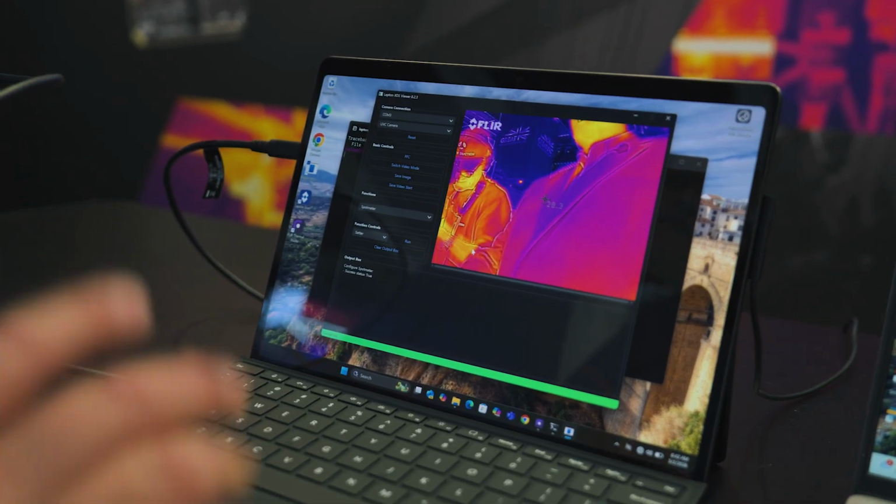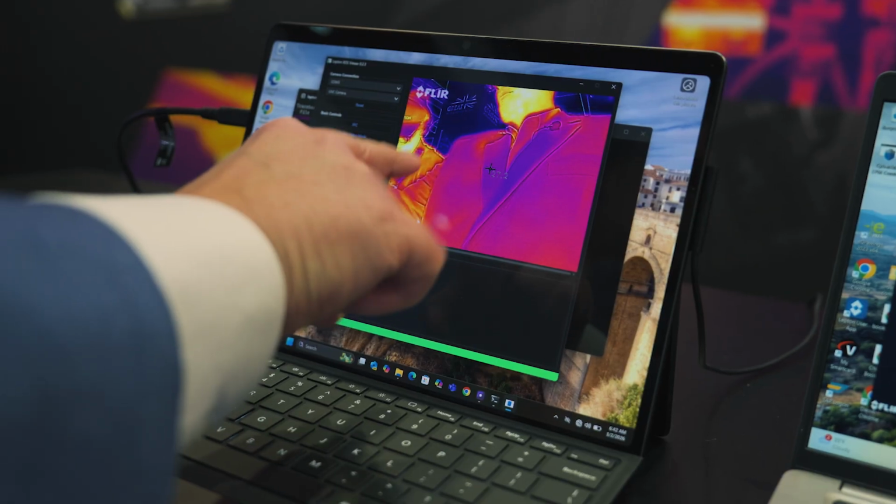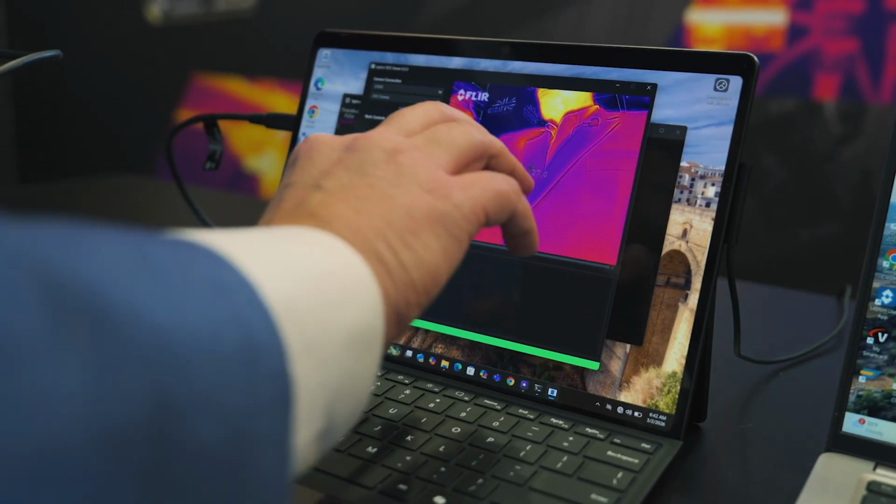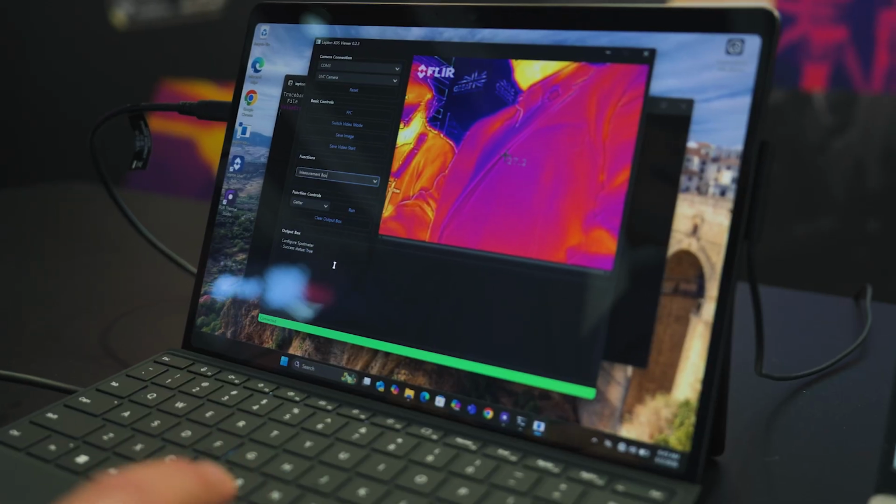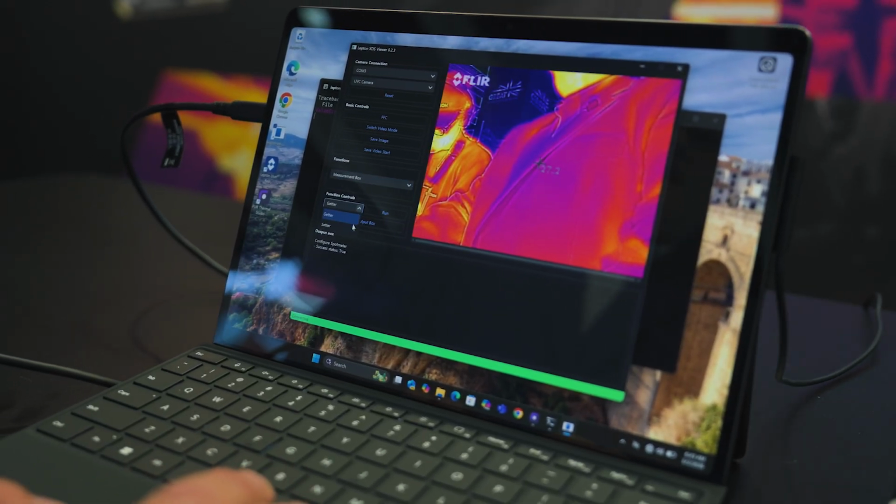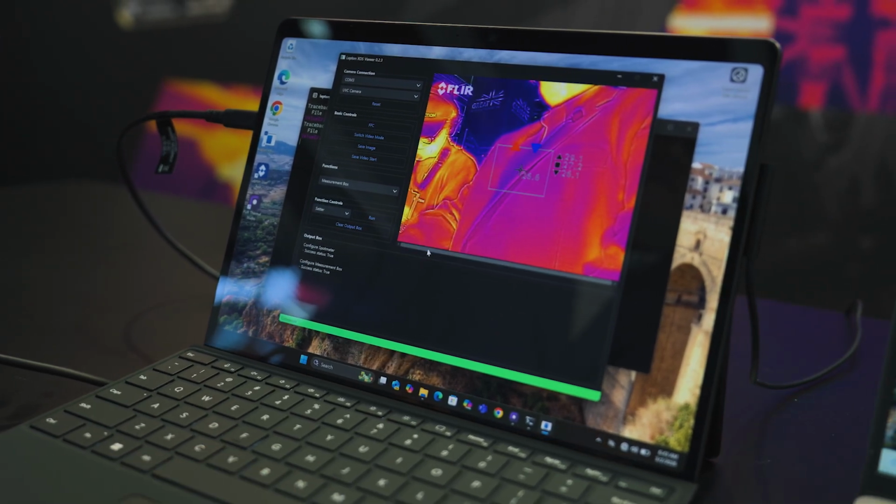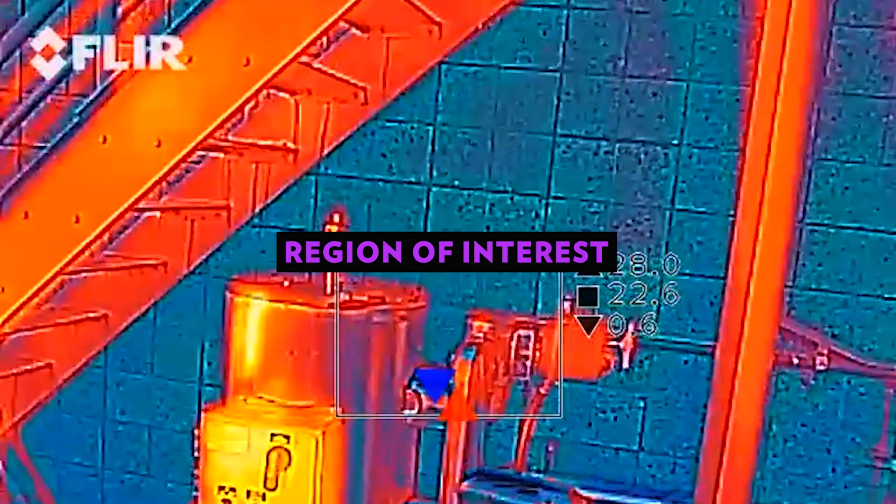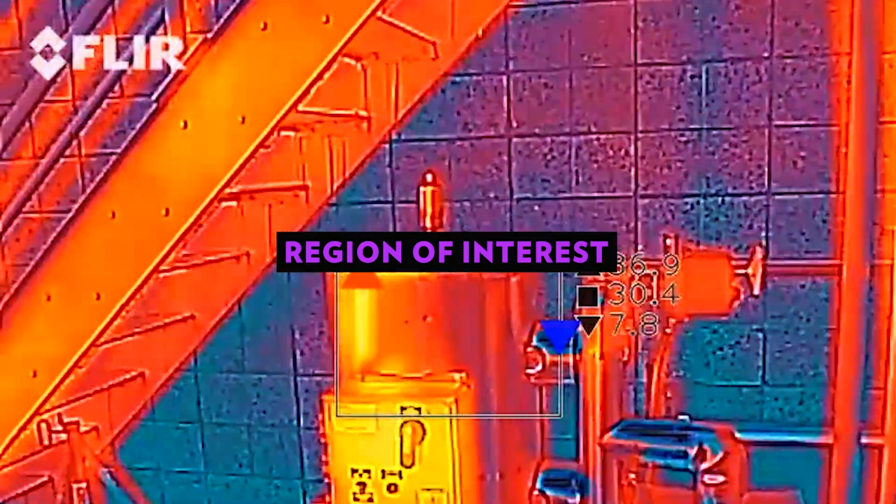You can also tell, just based on looking at this image, you can actually see the MSX alignment going on along with the upsampling of the thermal image, and you get a beautiful thermal image out of it. You can do spot meters. You're going to be able to do things like region of interest, what we call a measurement box. So you'll be able to come in here and actually send a command to do a measurement box. And there you go. It's going to be showing you the maximum temperature, the coolest temperature of that region of interest, and actually giving you the value.